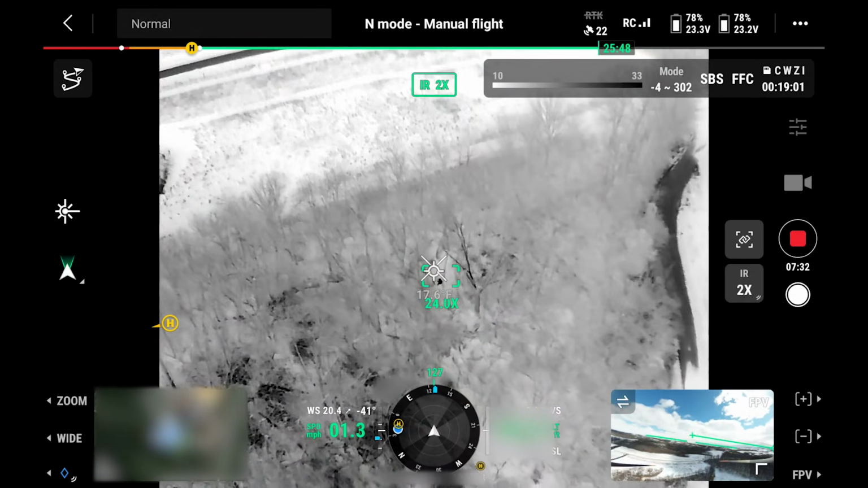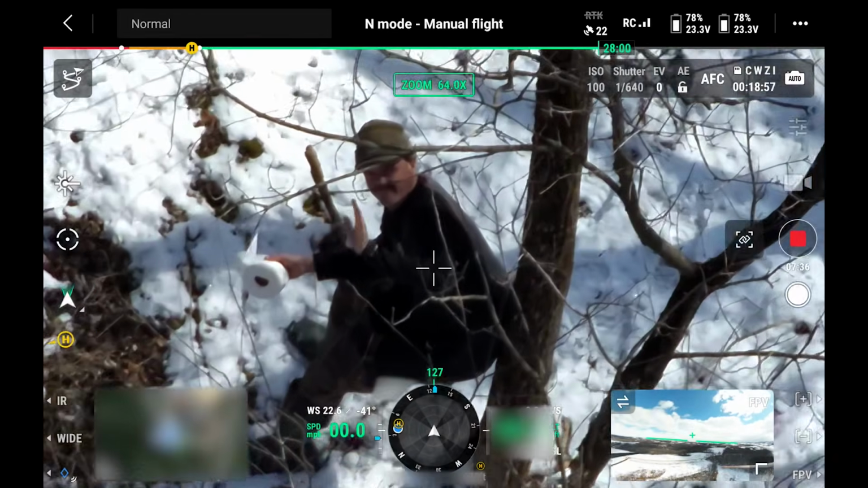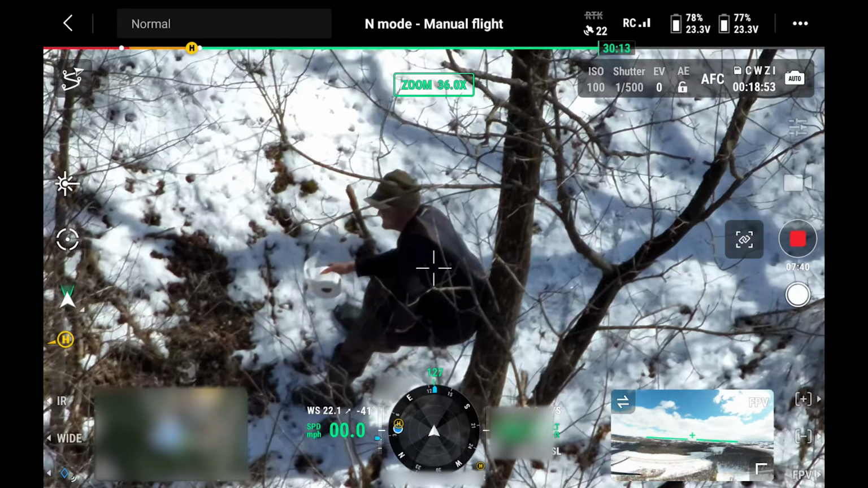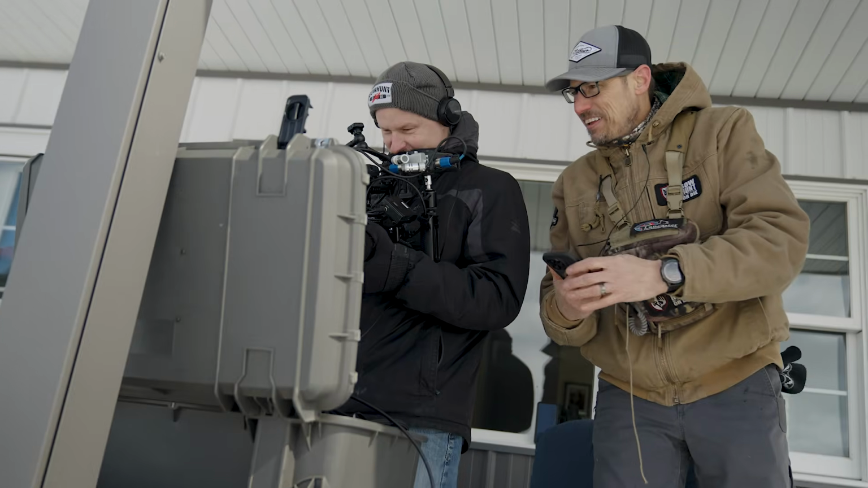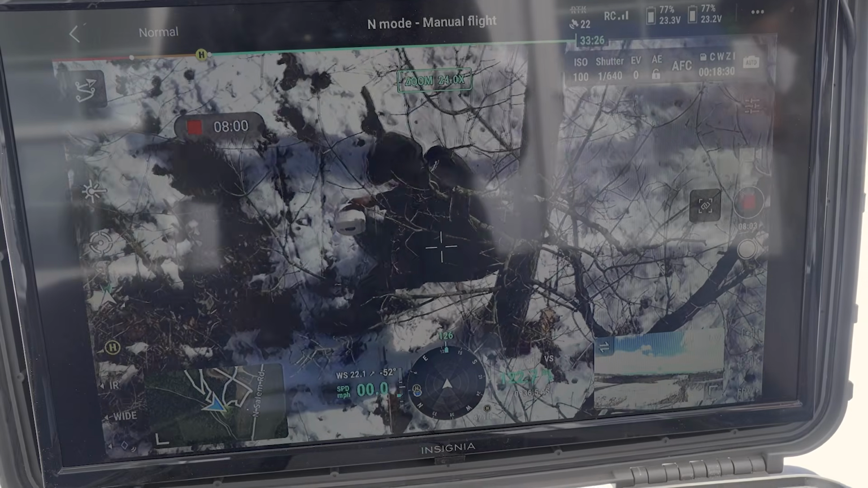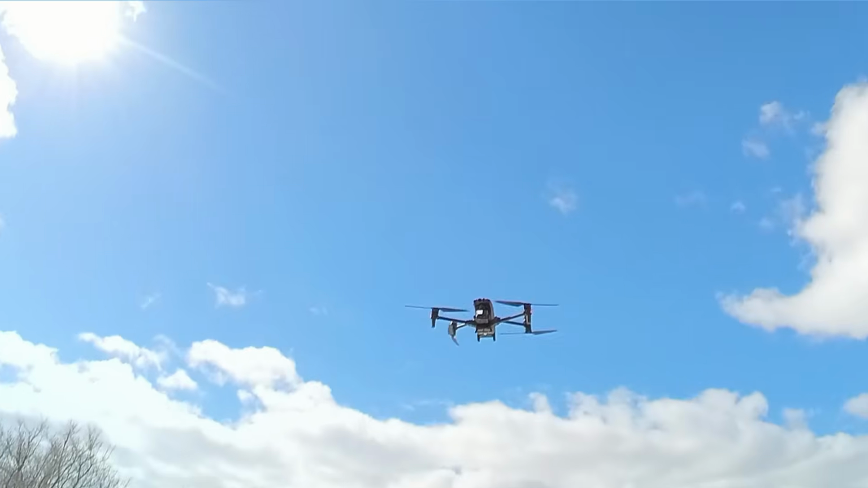Oh, sweet. Let's take a look. Leave it to Kurt to be funny. What's he doing? Holding toilet paper? Yep. You see him? Oh my God. There's good old Kurt. That's unbelievable. Now let me see what you're seeing. And sure enough, yeah, there he is. He's got his toilet paper out and everything.